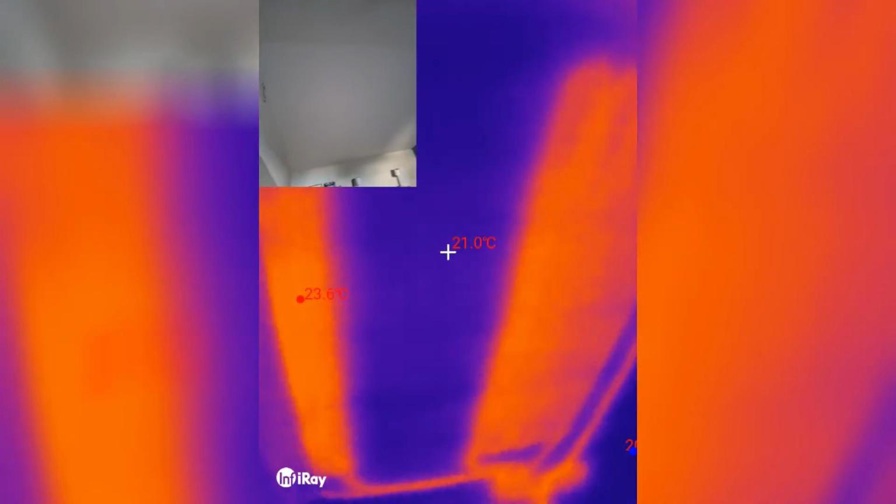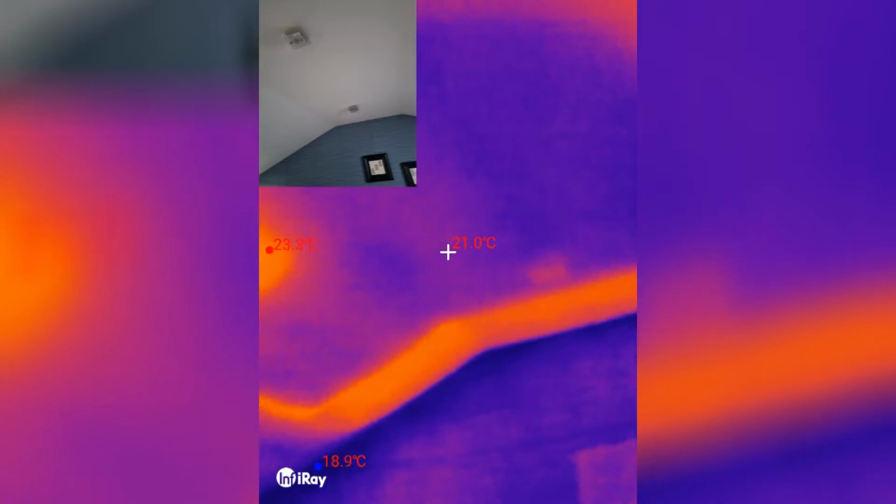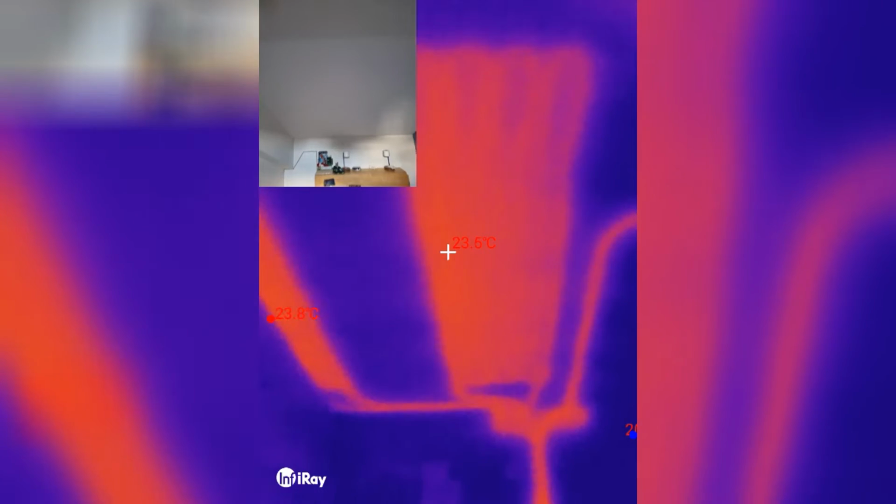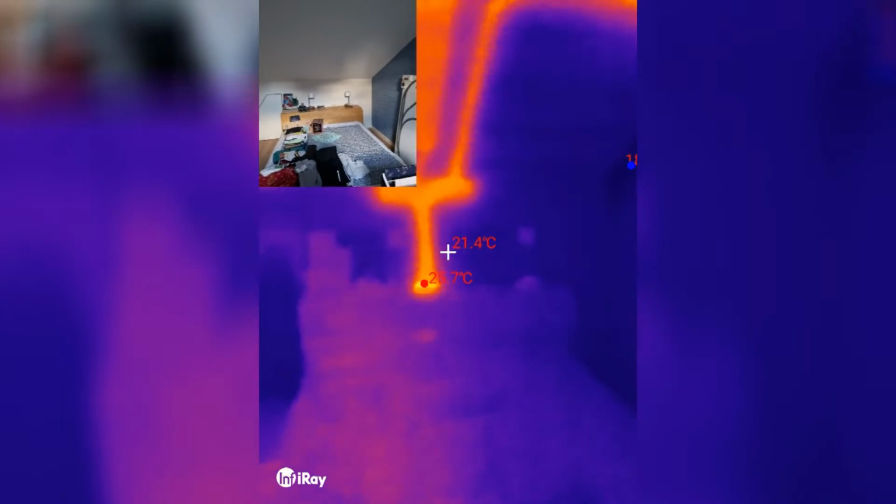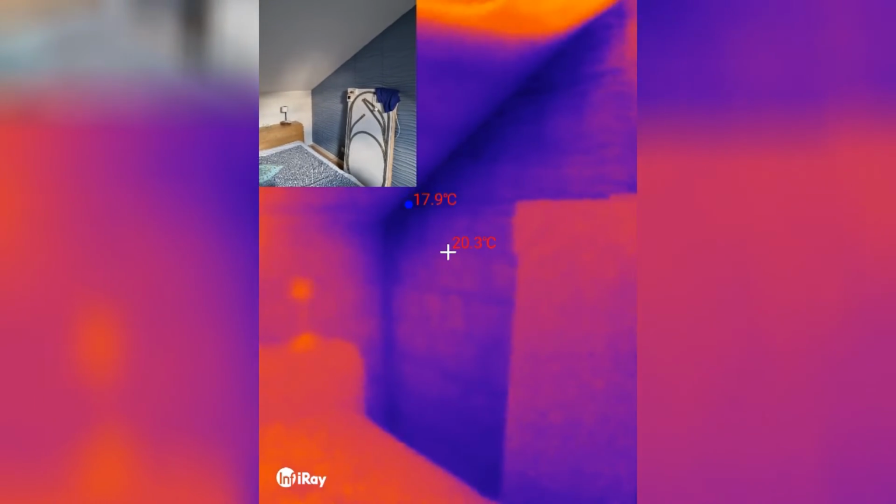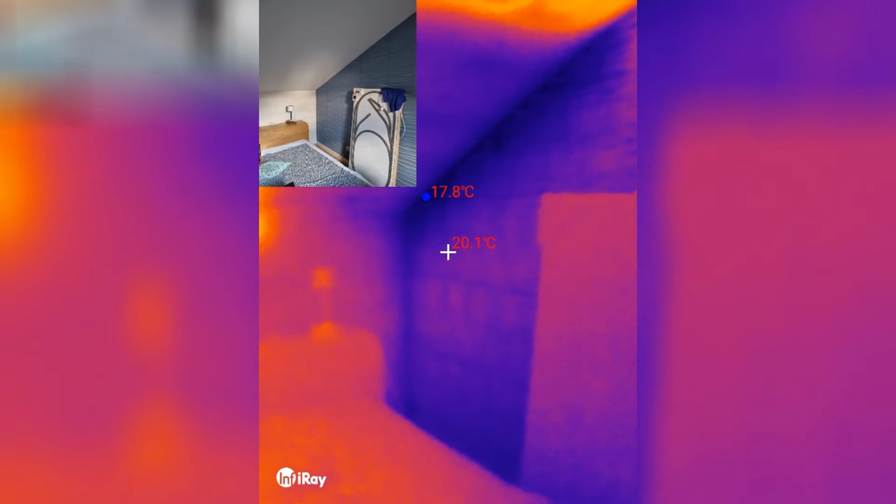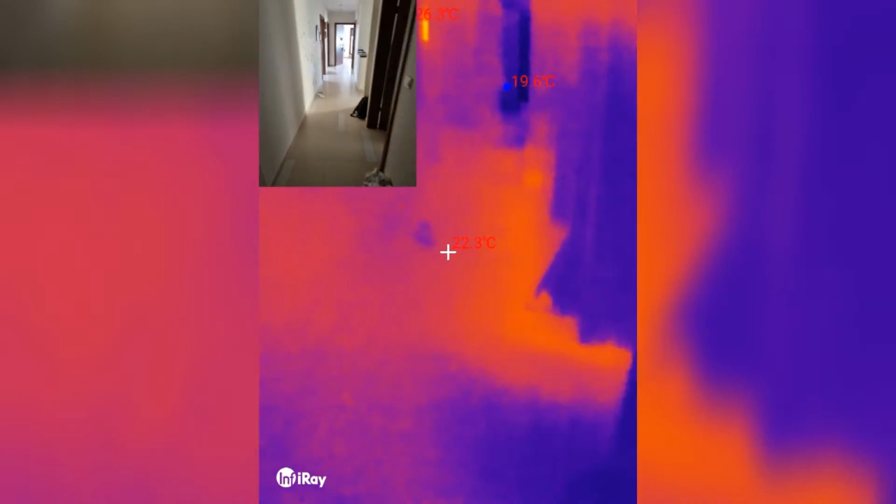Okay, so some sections are heated, but again we have some empty sections, and probably that corresponds to the valve which was closed in the board. But anyway, that's still enough for this room to keep it relatively warm. It's a little bit colder than the other rooms. There is a storage cabinet behind that wall, and this wall here is actually the garage, so that's probably the coldest place in our house. So that corner is only 18 degrees. That's cool to see.